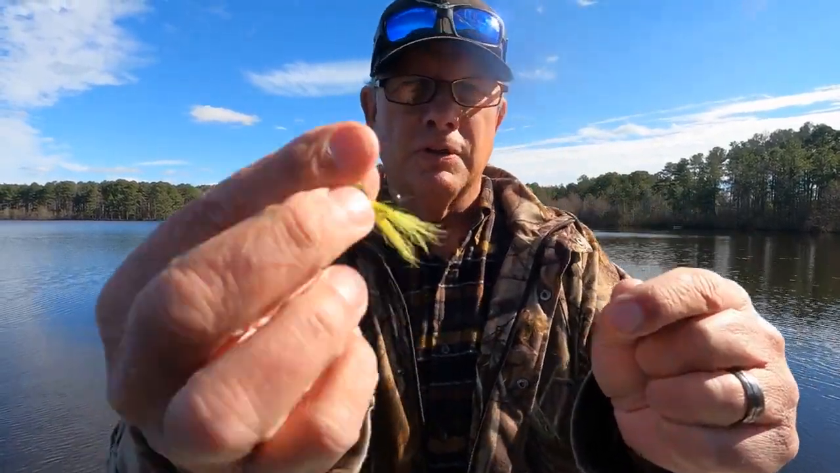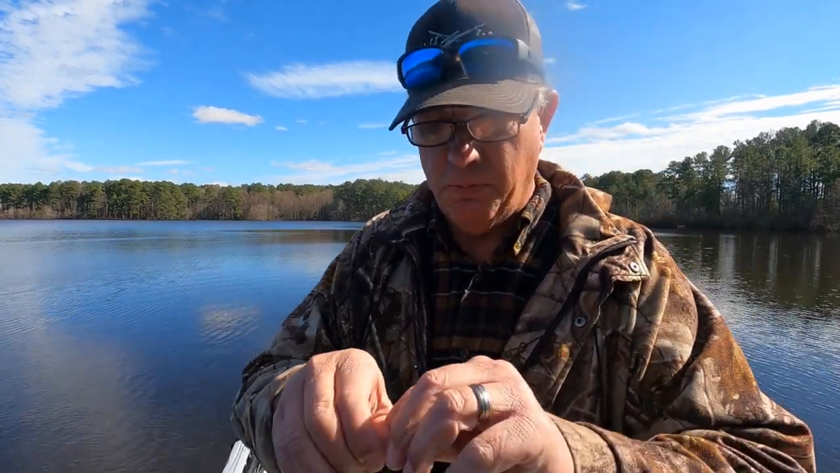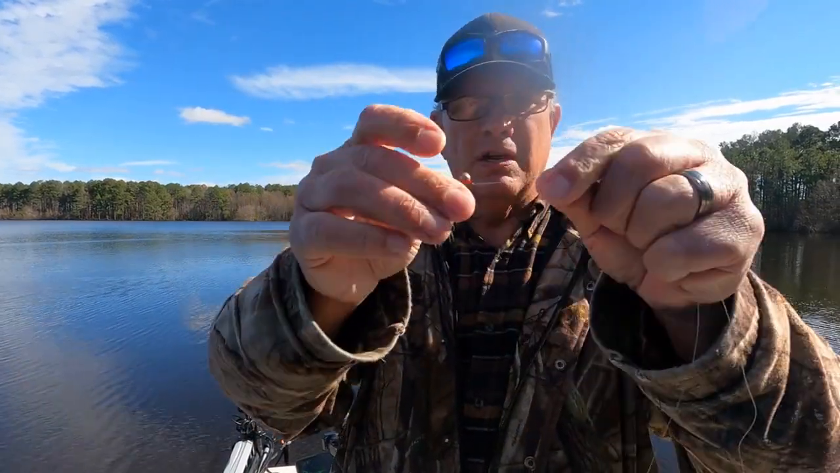So I'm gonna put this hair jig on the top. We are going to feed that through the eye. It's personal preference how close you want to put that jig together. I like them at least 12 inches to around 16 inches. You can see about that far. So there's my hair jig.